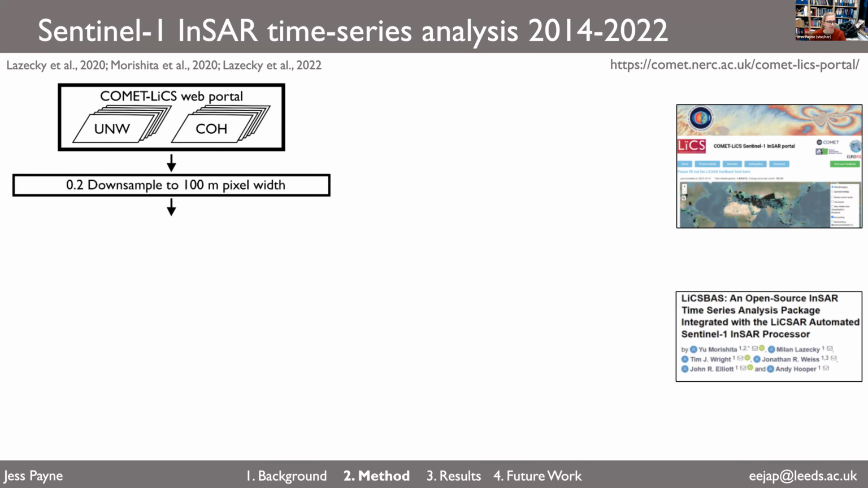LiCS project. So first we take all our interferograms and coherence products and downsample them all to 100 meters pixel width. Most of the interferogram products anyway are about this resolution, but some are higher resolution, so we make them all consistent and the same resolution.